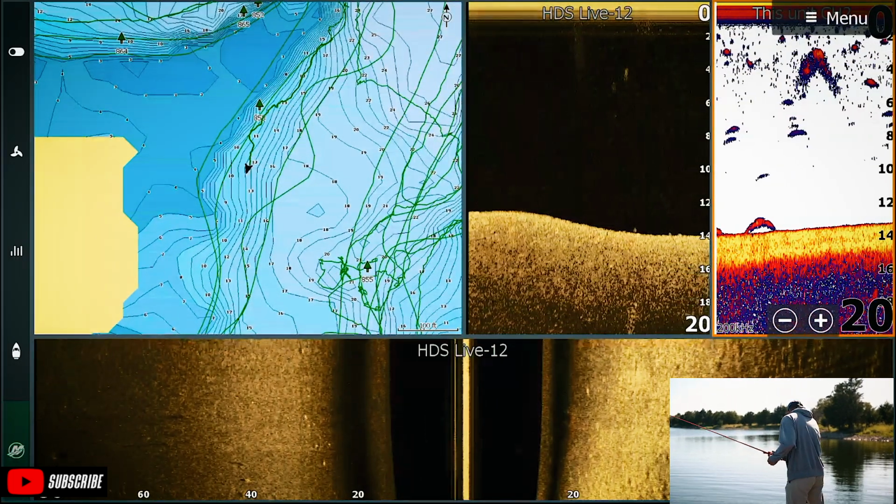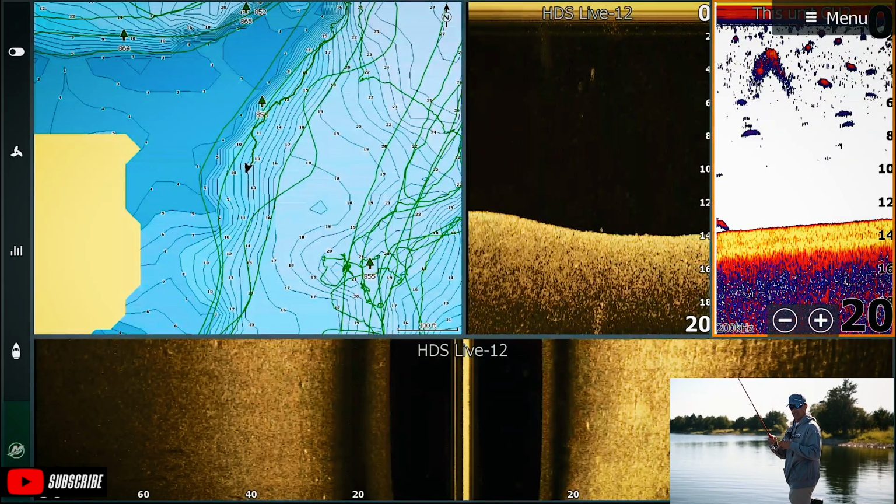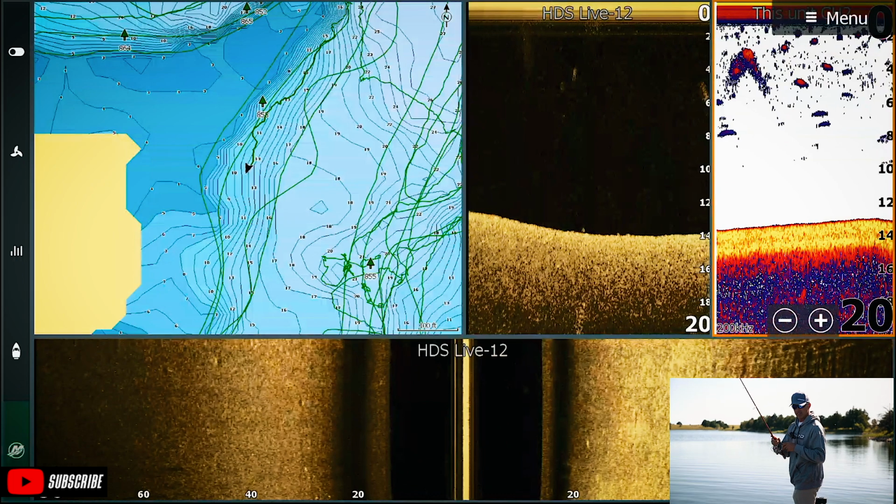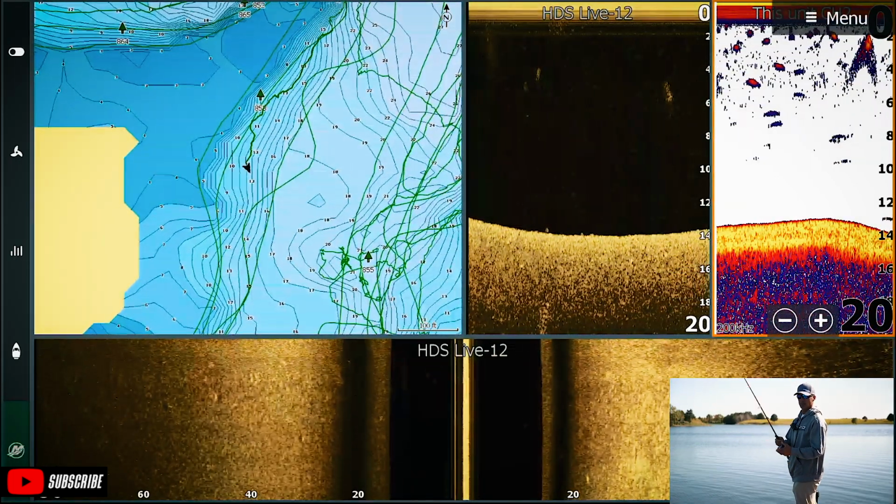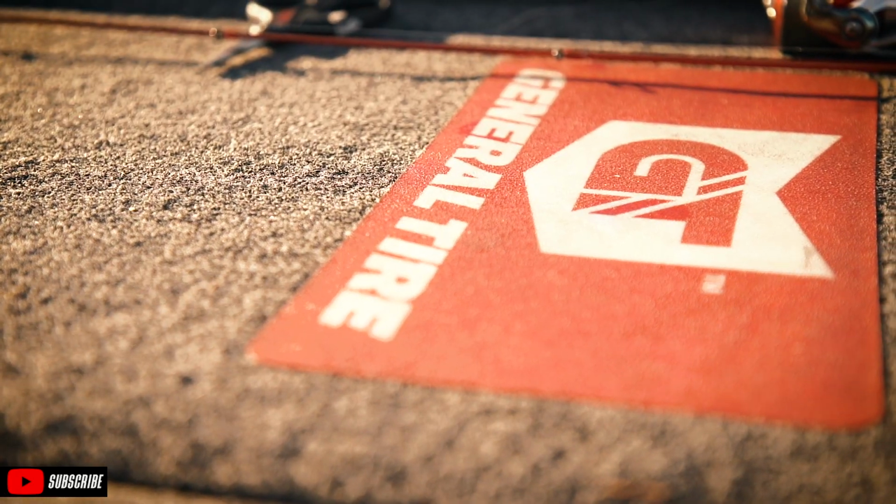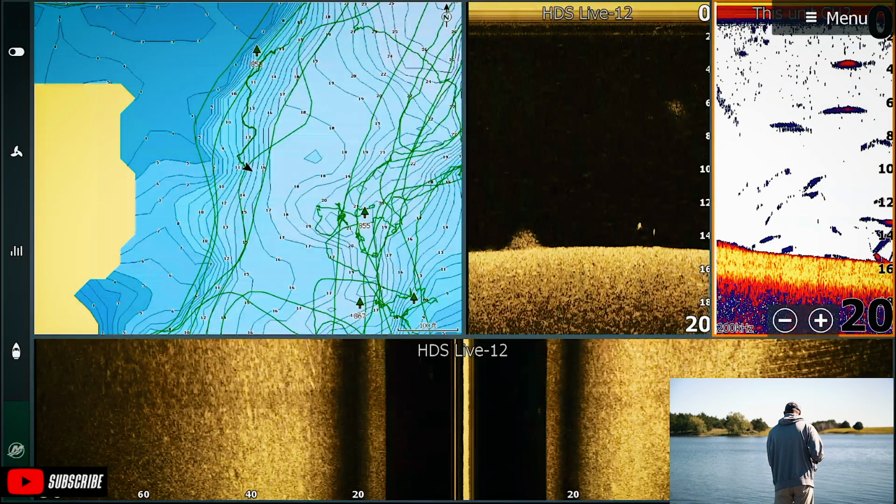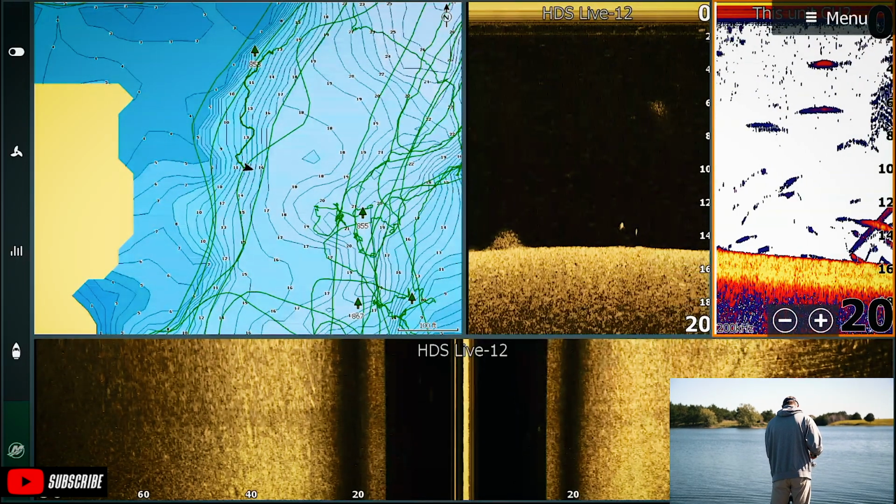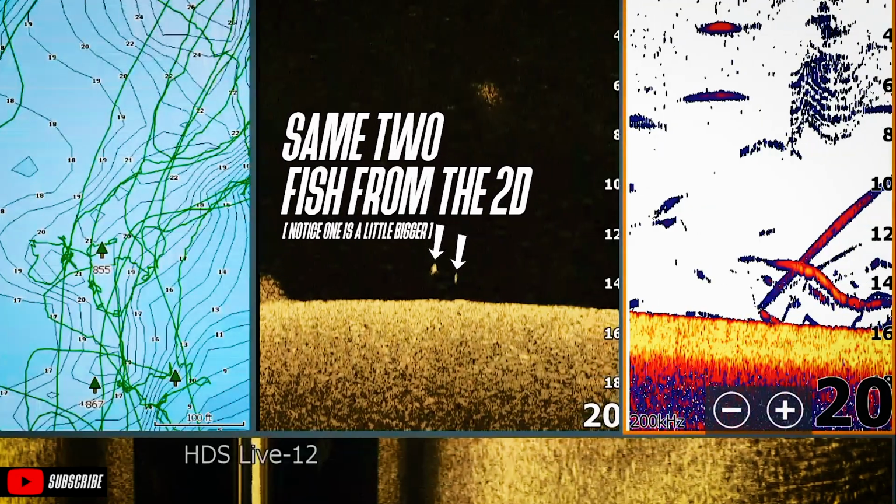Instead of making a bunch of noise and stopping that trolling motor right on top of that fish, I just dropped it down. Looked like a pretty decent one. He had multiple colors in him. Look at them. Look at them all. They're not very big, but there's a bunch of them. He is right on my bait.